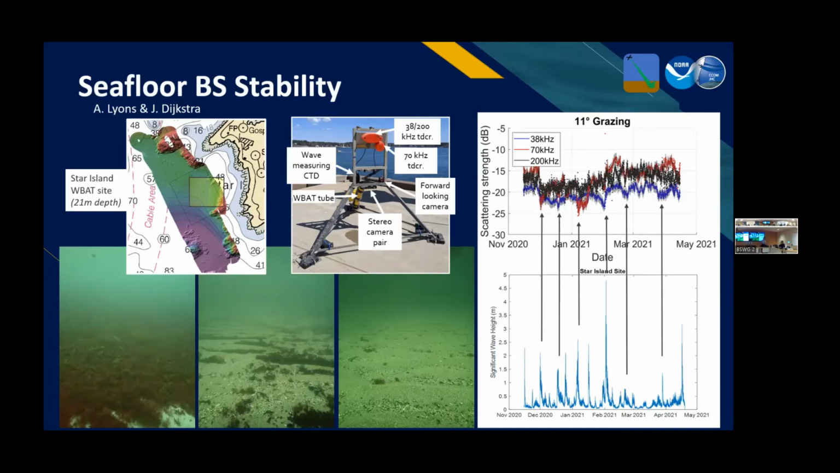270 kilohertz transducers, as well as a set of cameras, and they deploy that off Star Island, off of New Hampshire, for 5 months at a time. And so I think these pictures are really illuminating in terms of what we're measuring. Here, we're in a nice calm environment. The detritus, as I was told, is actively respiring. There's fish schools all over.